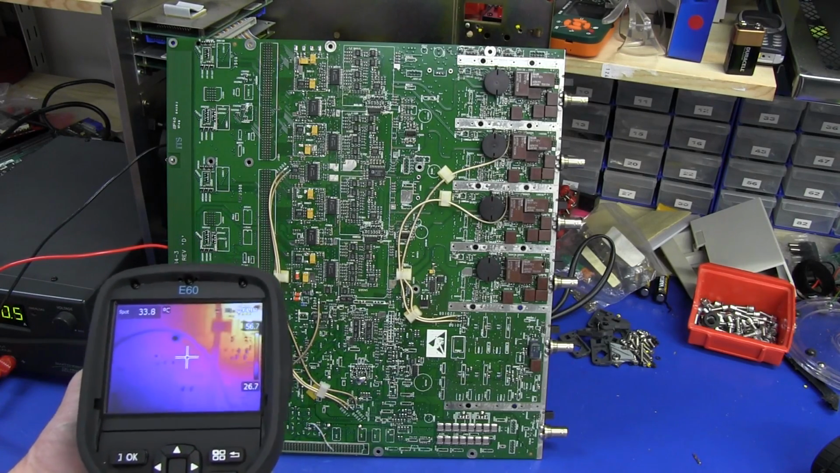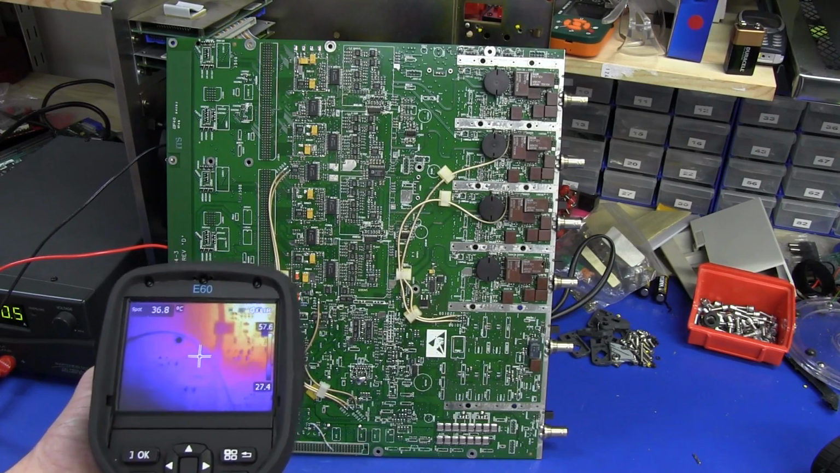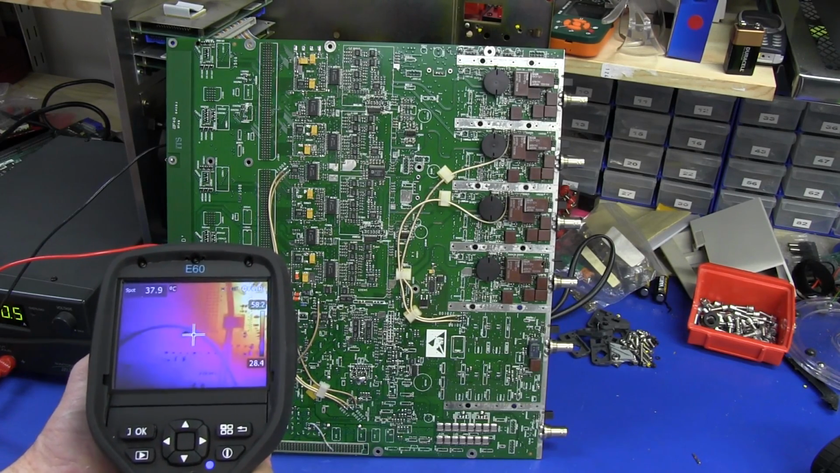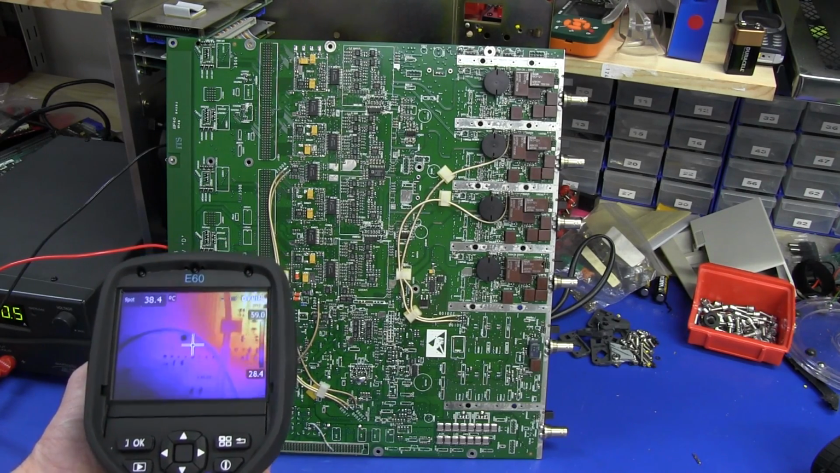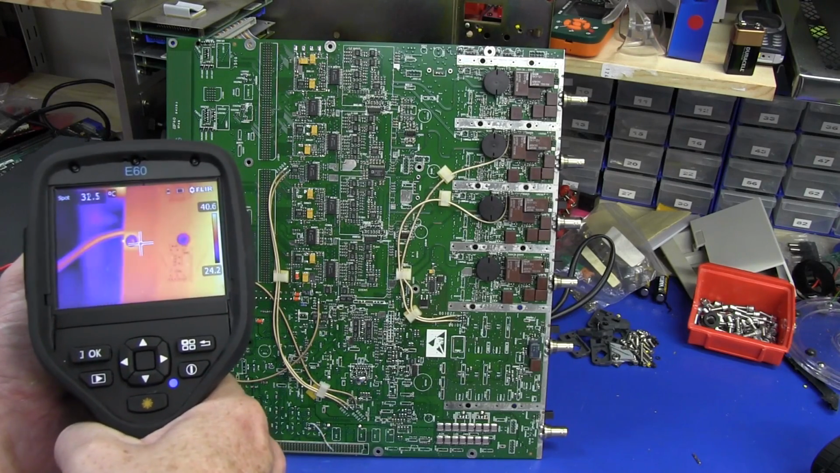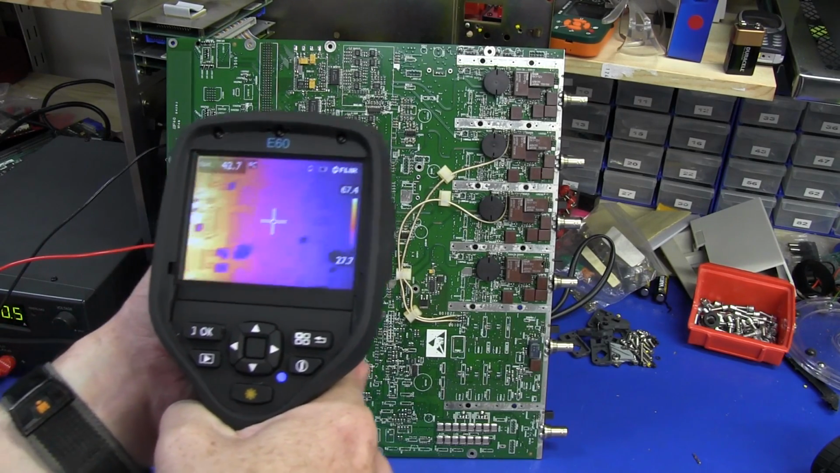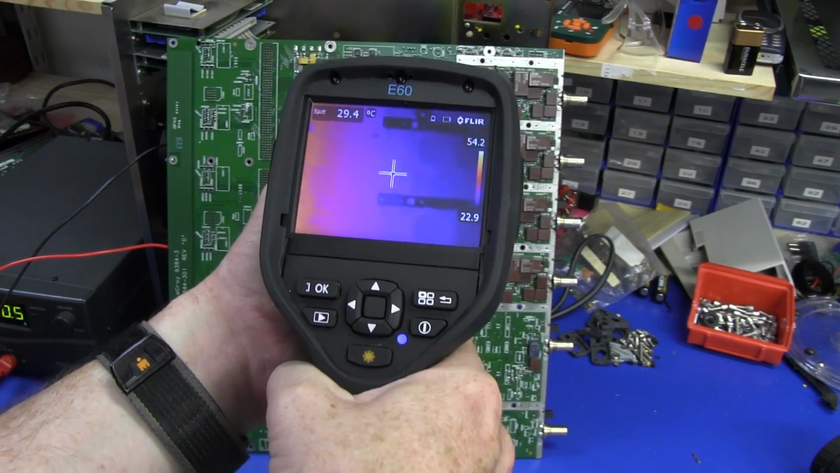I mean, there's the connector down there, right? It's showing nothing around that mounting hole. Let me get that in focus. That's the mounting hole down there, and I can't see any issue there whatsoever. If you go up here, you can see the connector up there. You've got the ground clip, but no, nothing. And of course, no other part of the board is powered.